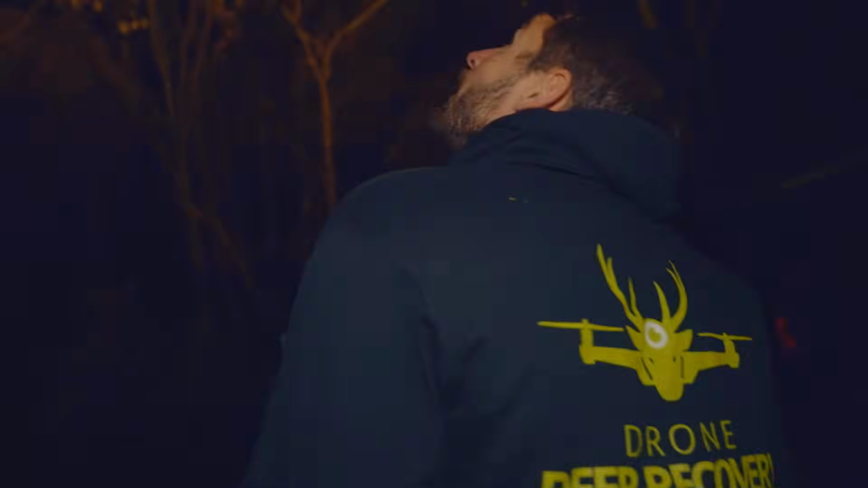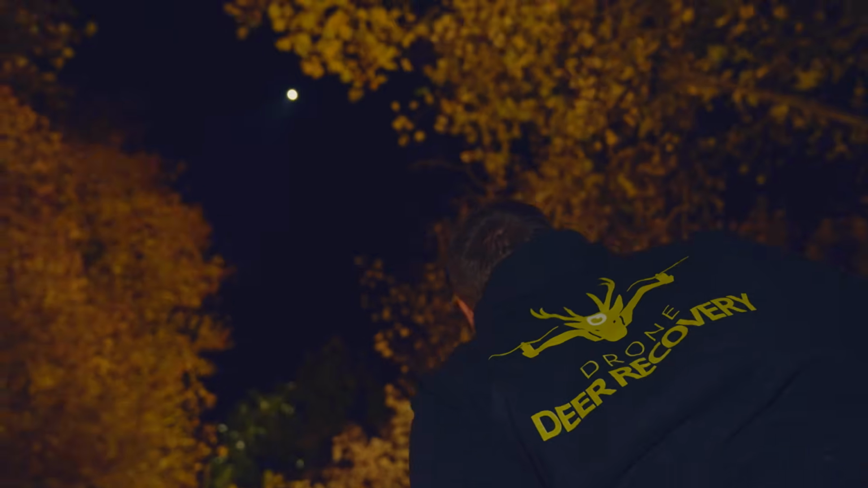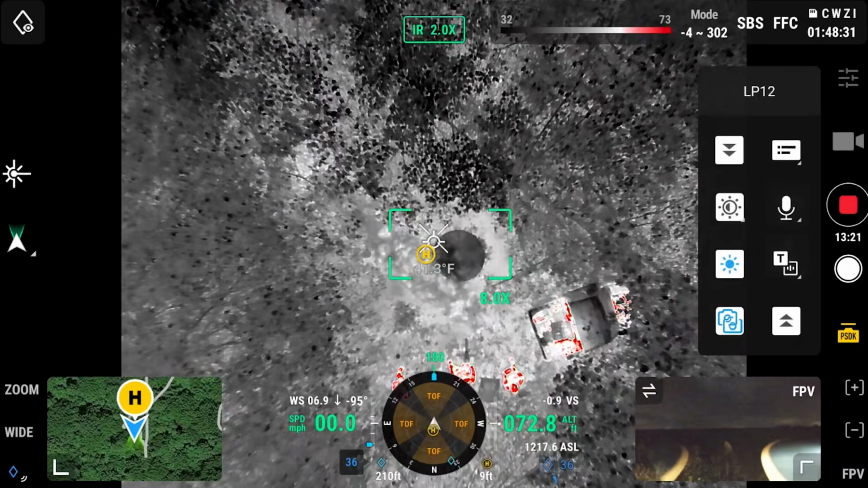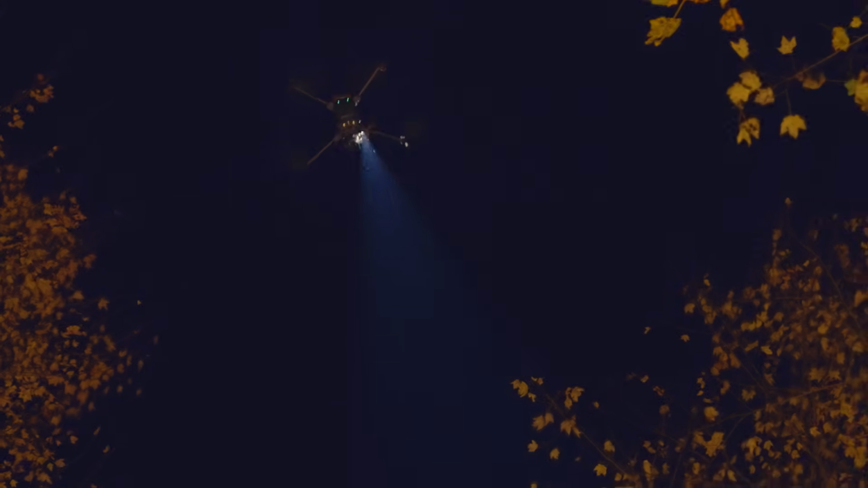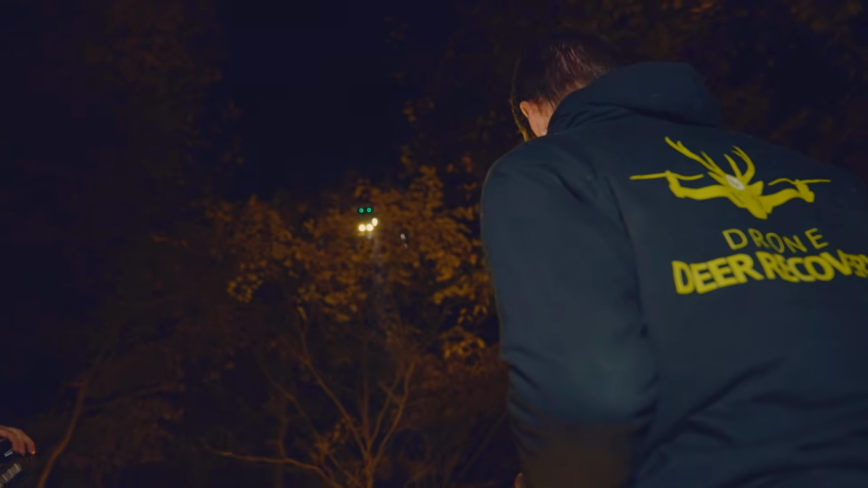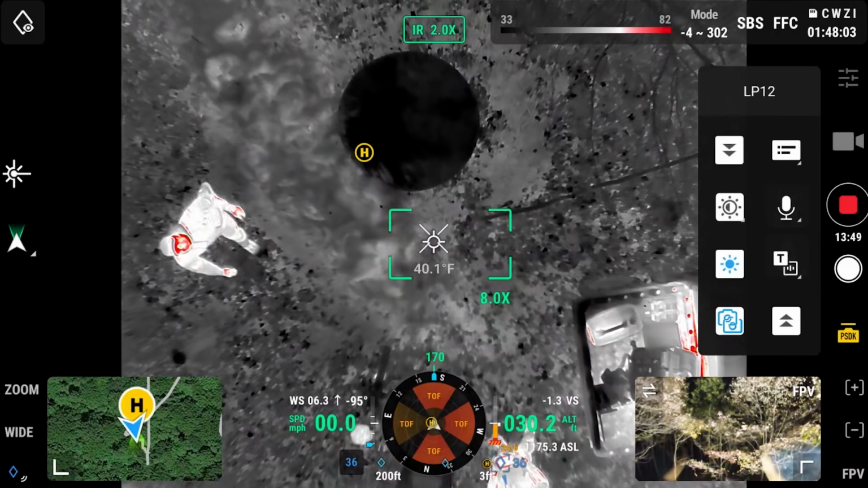I'm at 54%. So we came up to where his blind is, and he's like, this is about the only open spot I got. I would say it's maybe 10 by 10 coming down through there. It'll be a challenge. Just take it nice and slow. I'm a little concerned, I don't know which way this thing's going. That was a tight fit.